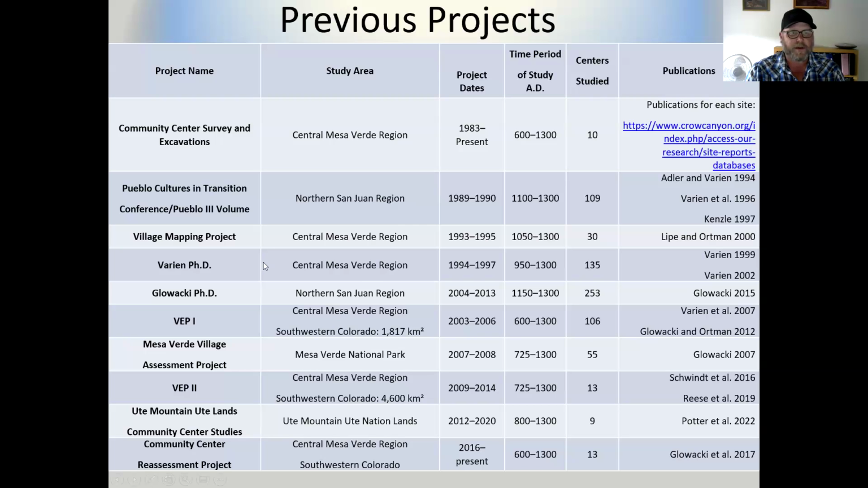Just some other really important things that contributed to this database. Mark Varian's PhD dissertation, which was published in Sedentism and Mobility in a Social Landscape, looked at about 135 centers that are now part of this overall database. Dr. Donna Glowacki, now a professor at the University of Notre Dame, expanded the regional extent of that and looked at it slightly differently, but she looked at 253. So really kind of a long-term, large landscape scale approach to looking at these big persistent places and trying to get the most fine-grained data we could use for synthetic analyses.